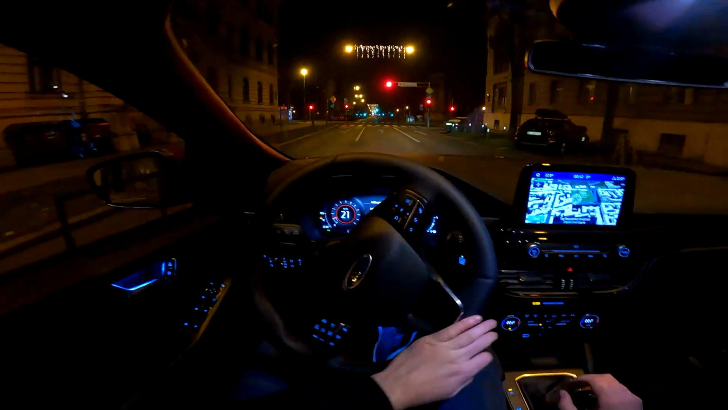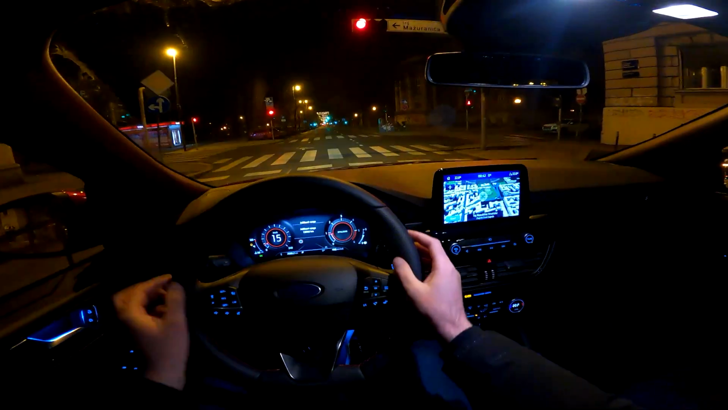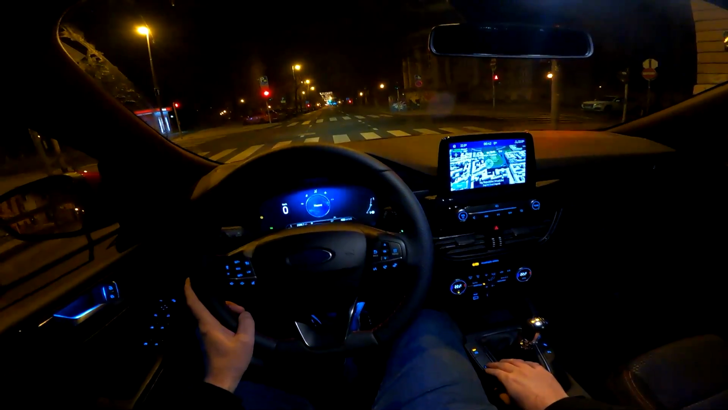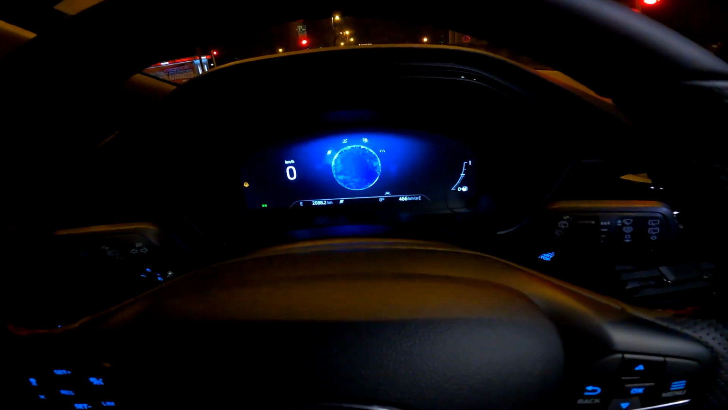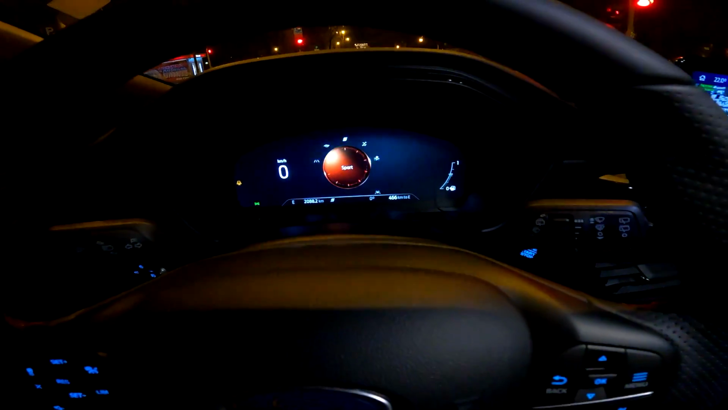So I would definitely drive it in sport. Of course, some people prefer light steering, so if you want that, you just go to some different driving modes. But as I said, a bunch of driving modes: sport, slippery, deep snow, sand, normal, eco, back to sport.